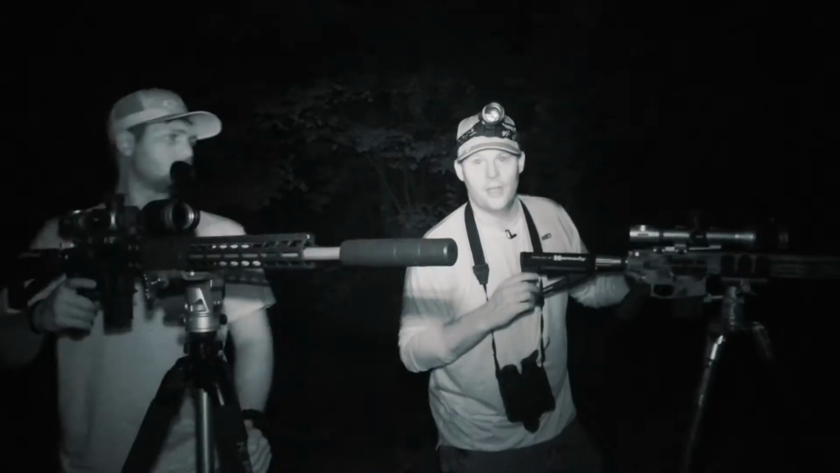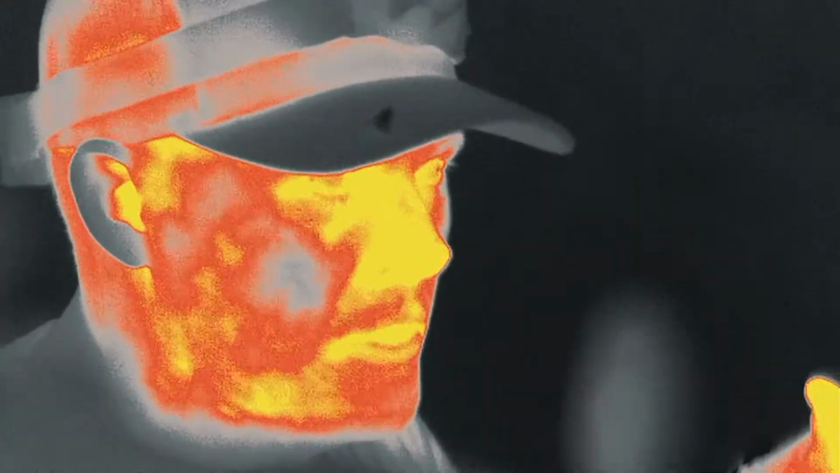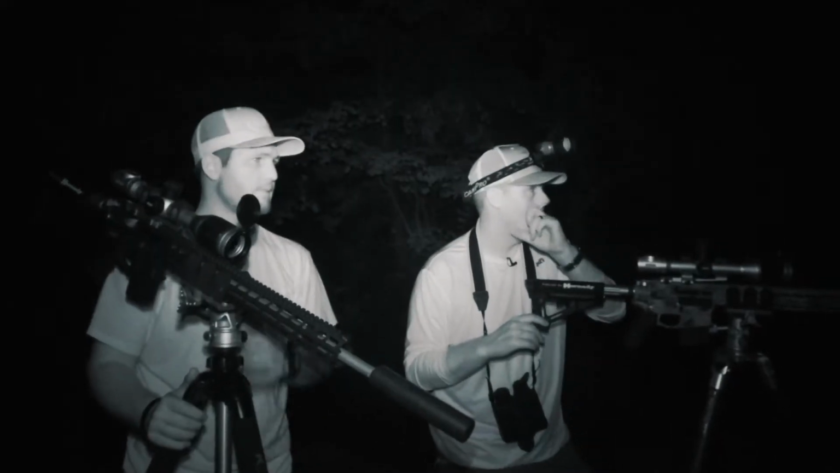Well, it didn't take long driving around the ranch before we got our first group located, so we're gonna set up and try our first spot and stalk. We found a good group of pigs up here. We're just gonna ease down the road and see how close we can get, see if we can both get a shot on them. You ready? Let's go. Yeah, let's do it.